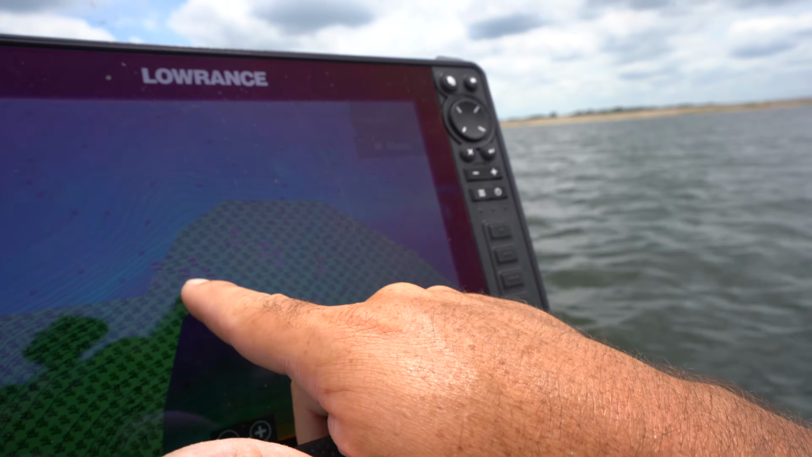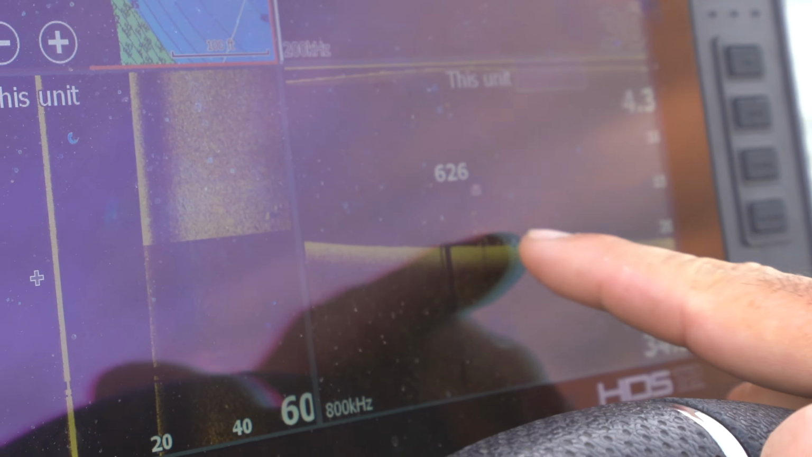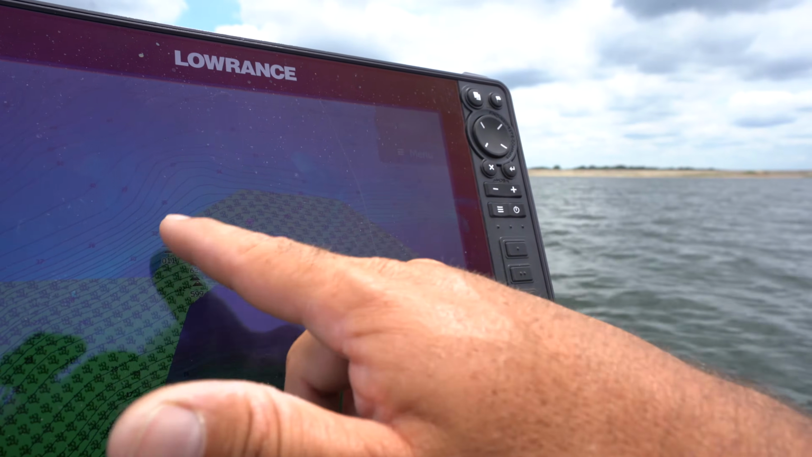Now there were some brush piles over here that piqued my interest as well. So I marked each and every brush pile. Now I got my boat set up where I wanted to cast to that school of fish and to those brush piles as well.